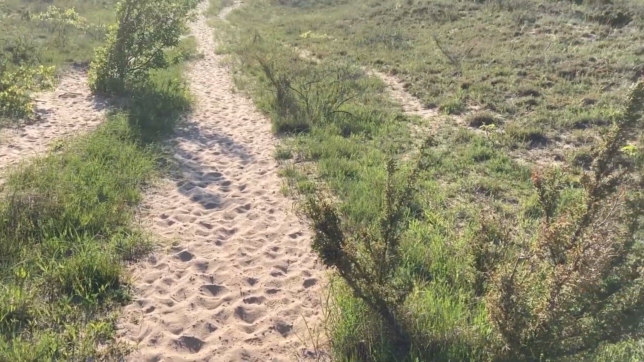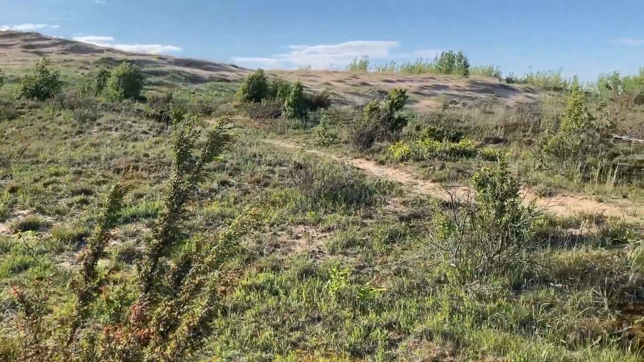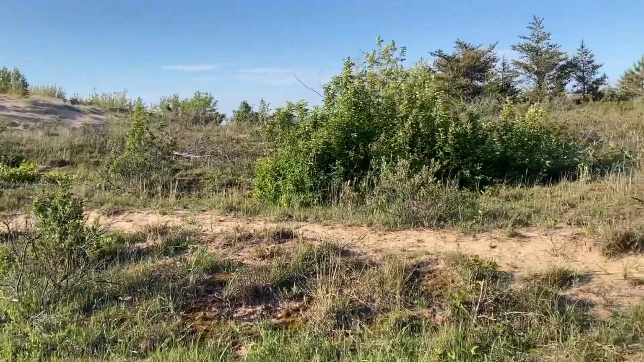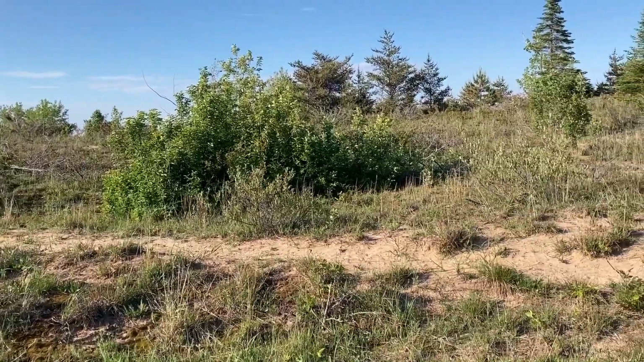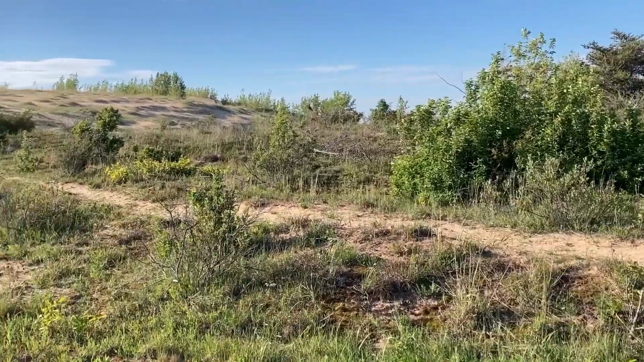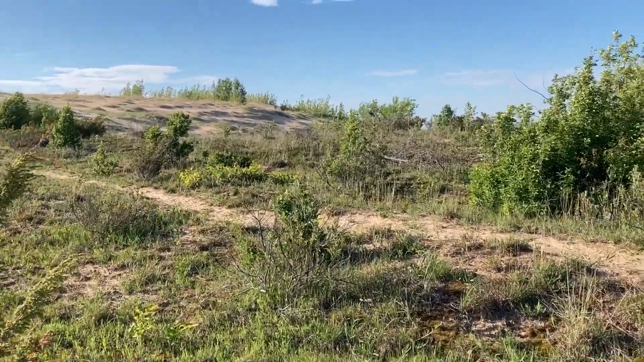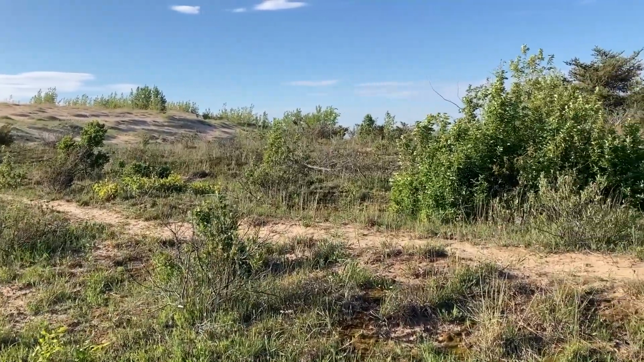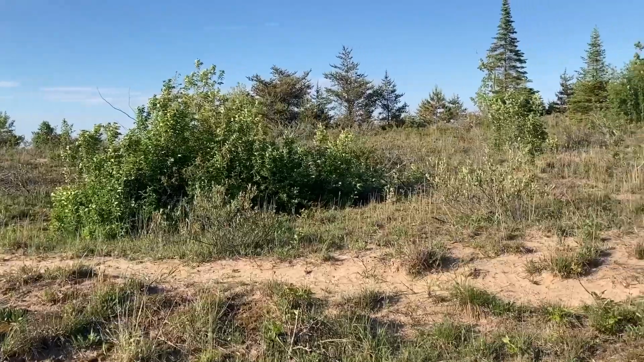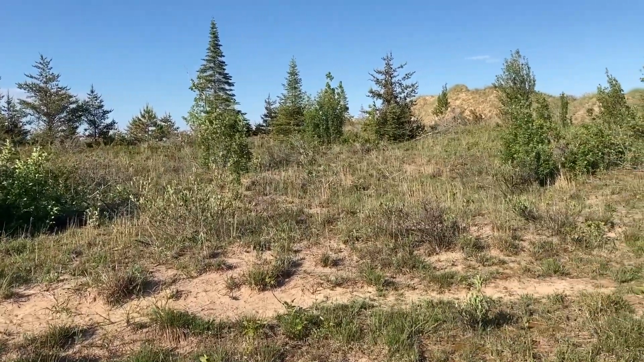Now you may have noticed that I'm not much of a dune climber, hiker. I prefer more level land. And I am carrying some equipment with me, and that adds to the weight of my frame. So climbing up and down sand dunes can be a struggle, and that's okay. I'm gonna be fine with what I'm going after. That's okay to realize your limitations and look for other places where you can excel instead.